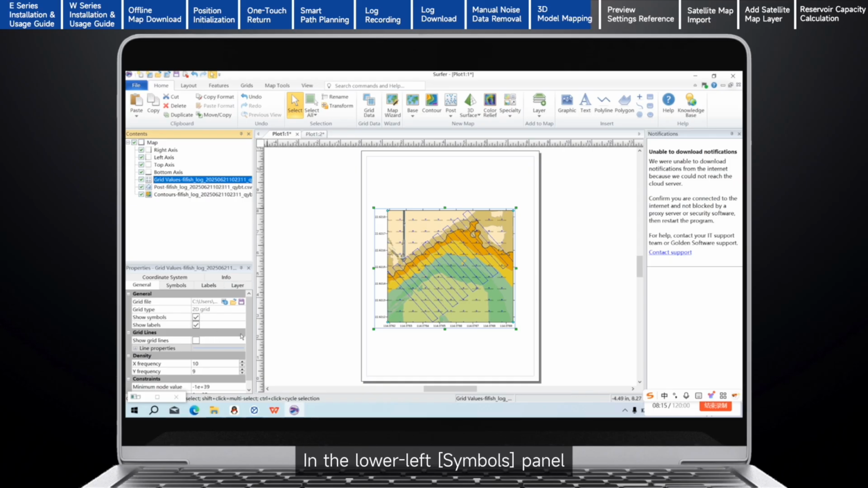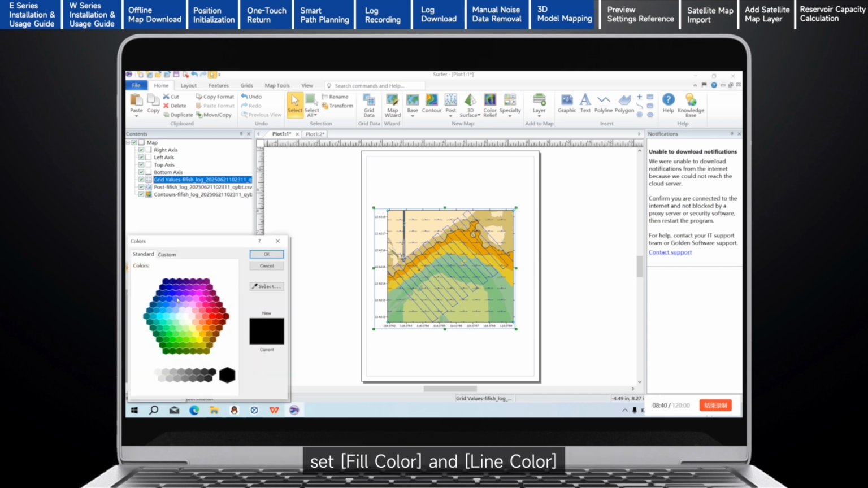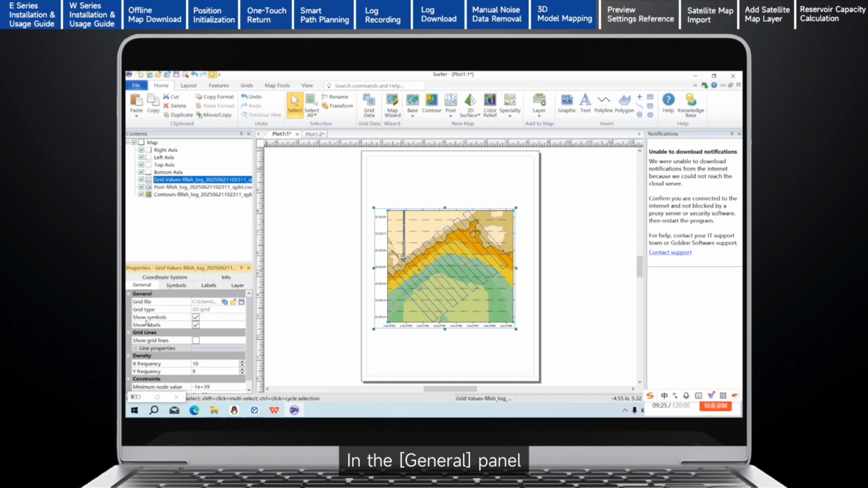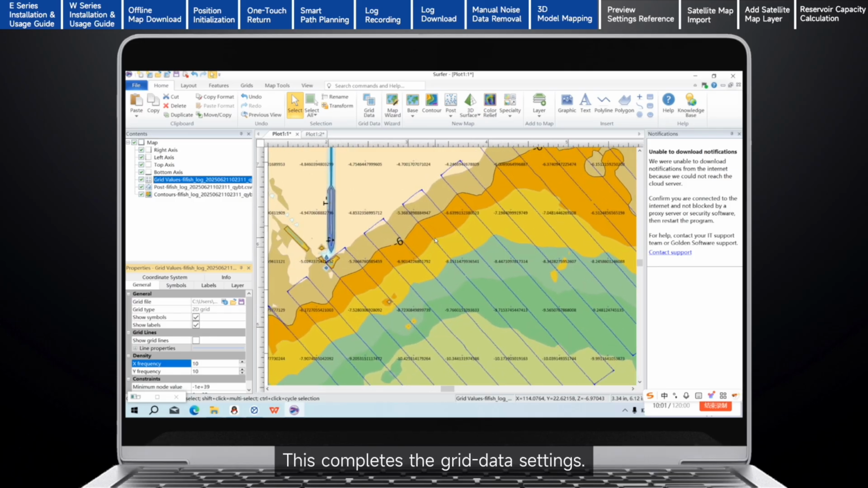In the lower left Symbols panel, click the plus sign before Symbol Properties to expand options. Enter a value for Size to set the grid symbol size. Set Fill Color and Line Color. Adjust Fill Opacity and Line Opacity. In the General panel, input X frequency and Y frequency to set the grid data density along X and Y. This completes the grid data settings.